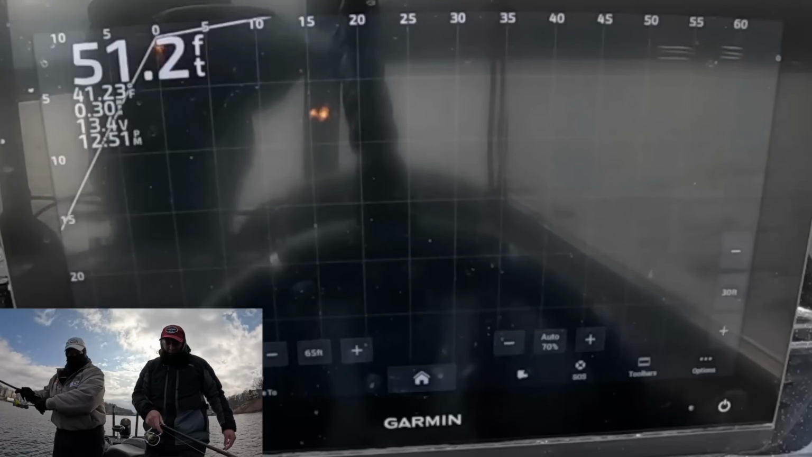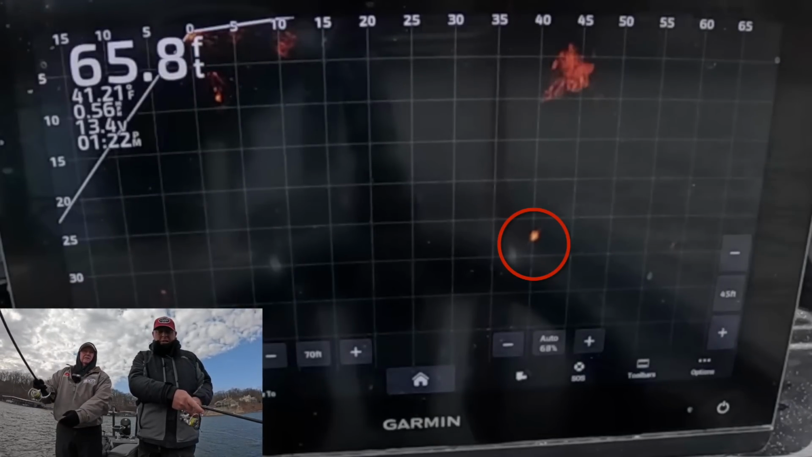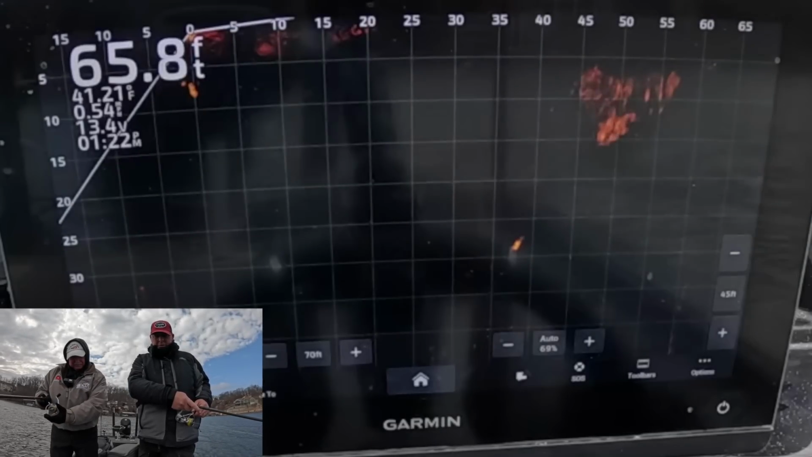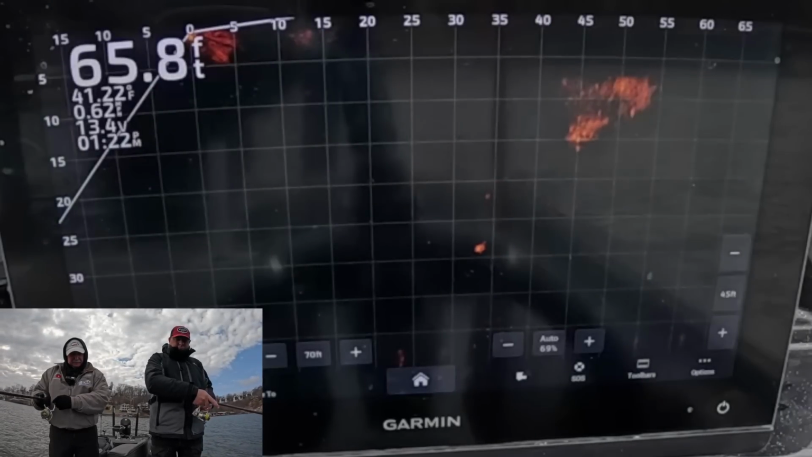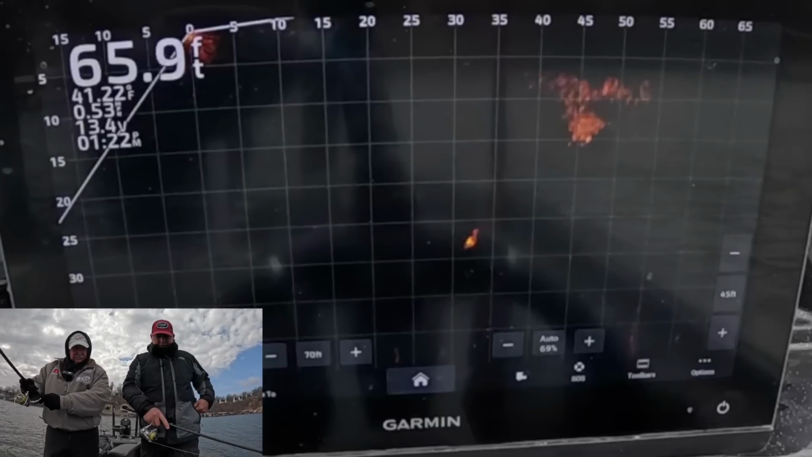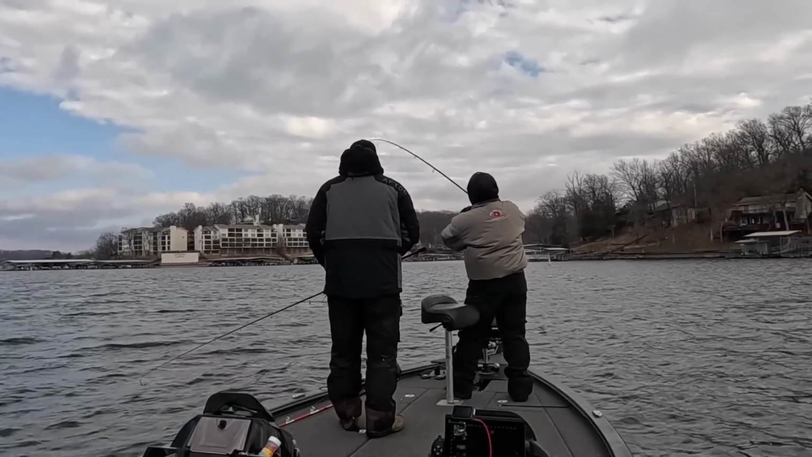Come on. Oh, there he goes. Okay, that was a good cast. Oh yeah, I see it now. Come on, get down there. Come on, darling. Oh, got him. Got him. All right.